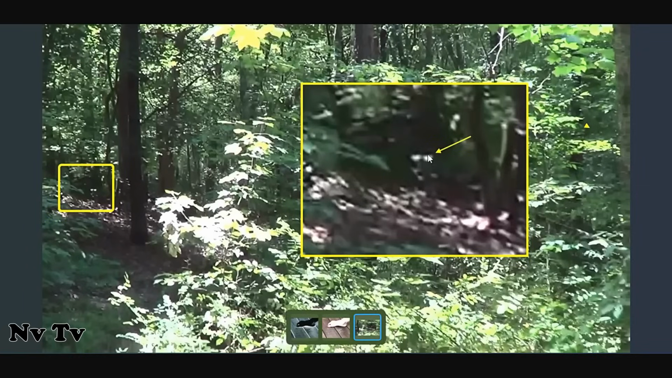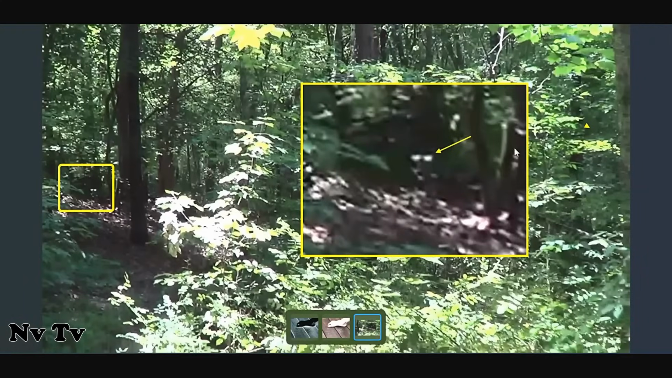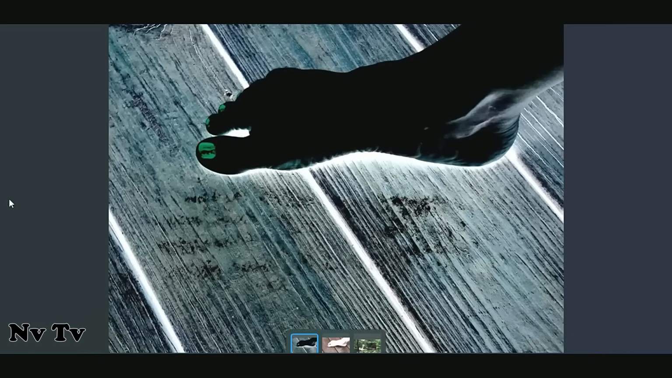I used to get these a lot during the day back in the shadows, these glowing white eyes. This is just an example of it. There's something associated with those eyes. You can see it right there. But just, you know, the sun's not shining here. The sun's actually coming this way. It's back in the shadows, and something has two white glowing eyes. Really creepy.